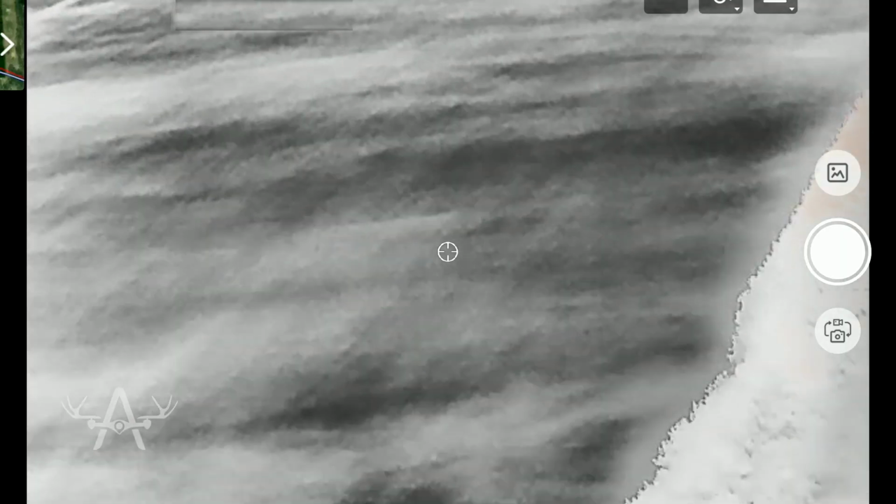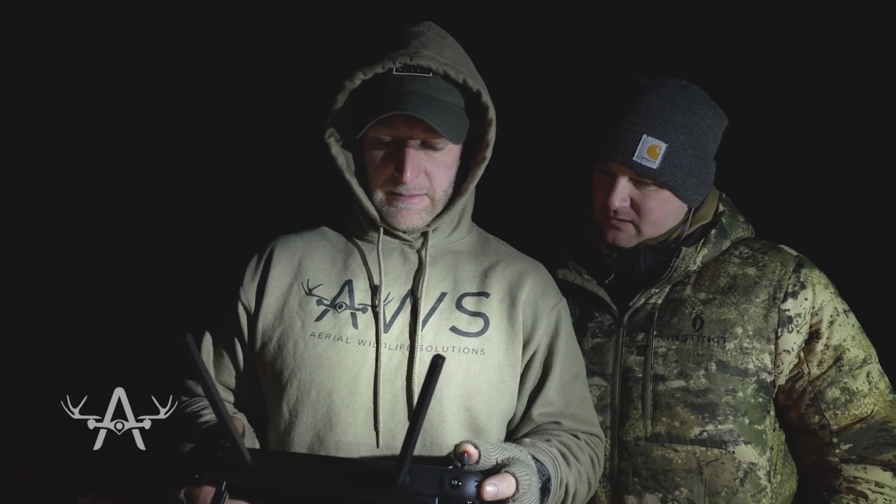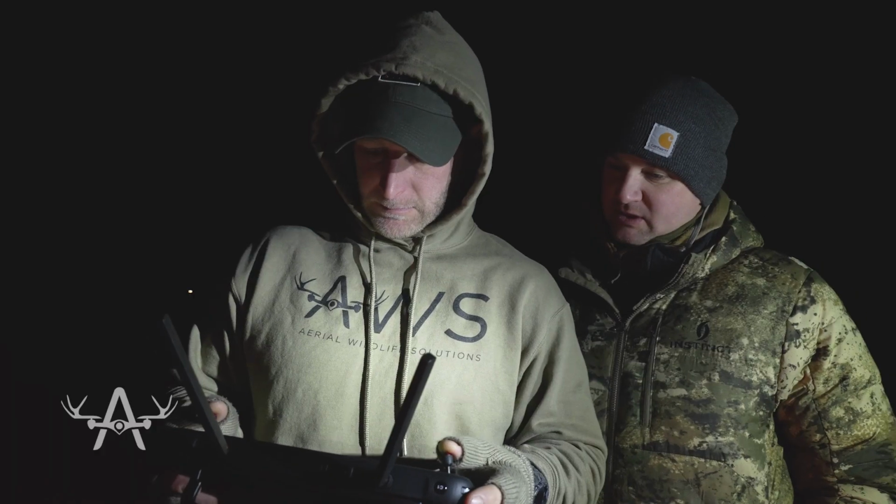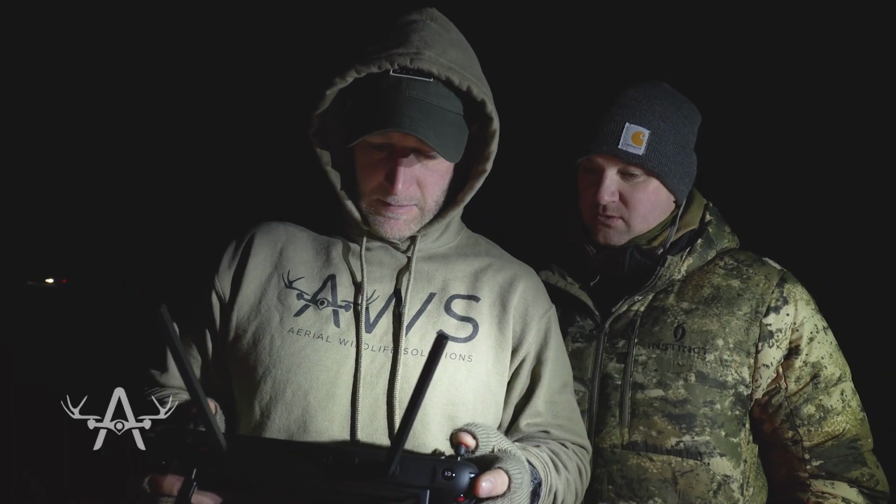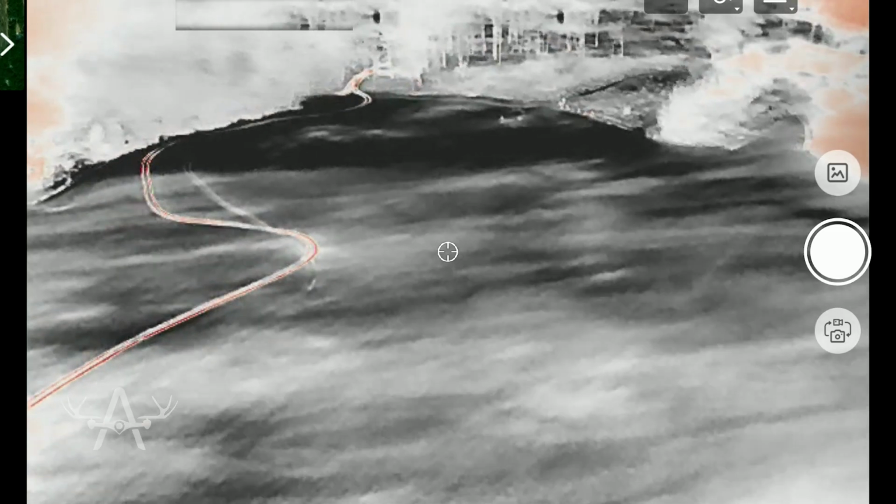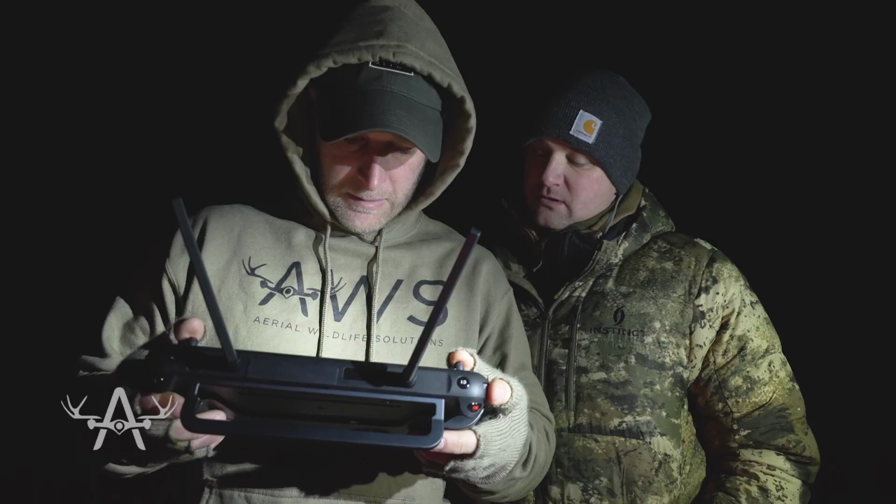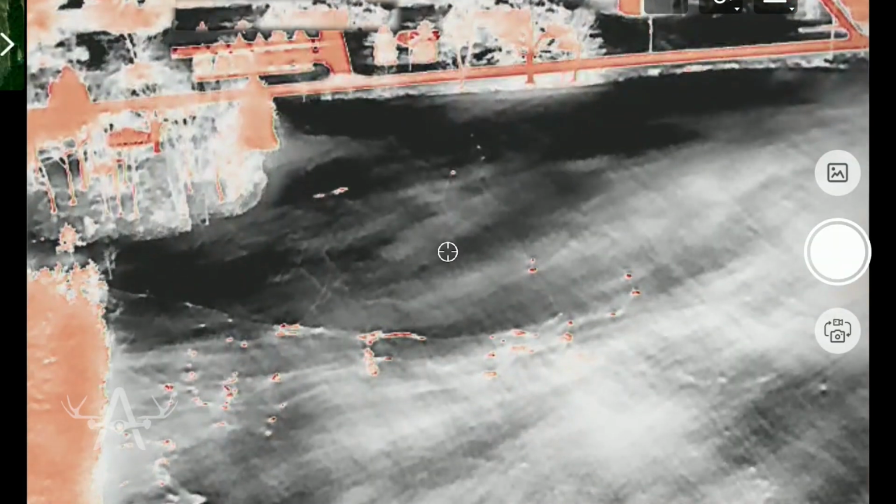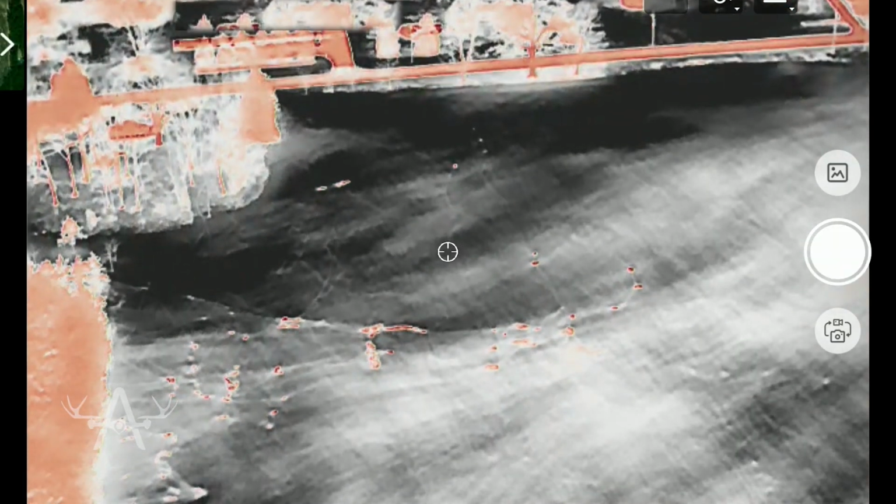And one thing that Arron wants to know is when he's driving into his property, is he actually bumping more deer out of the field than he thinks, or are they just letting him drive right past? This is the only access to your property, right? Only access in the morning, so that's the big thing, how many are we bumping off when we're going hunting in the morning. Okay, your cabin's back there. So there's 2 deer out there right now, on the far side of the field. Oh, there's 3 deer. Another one right there.